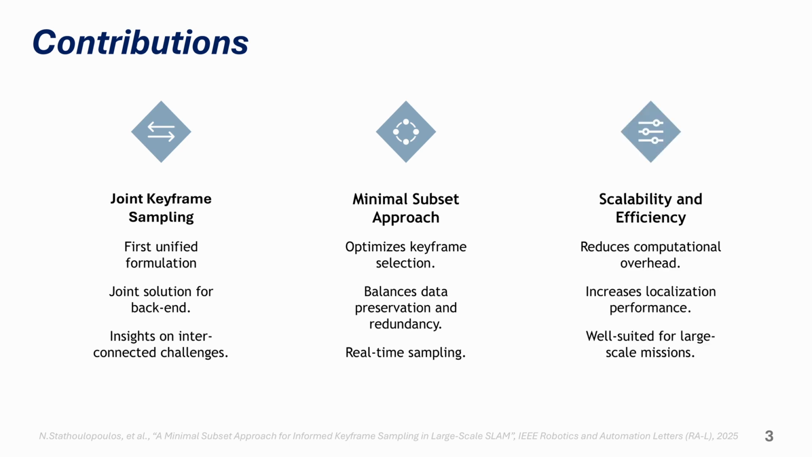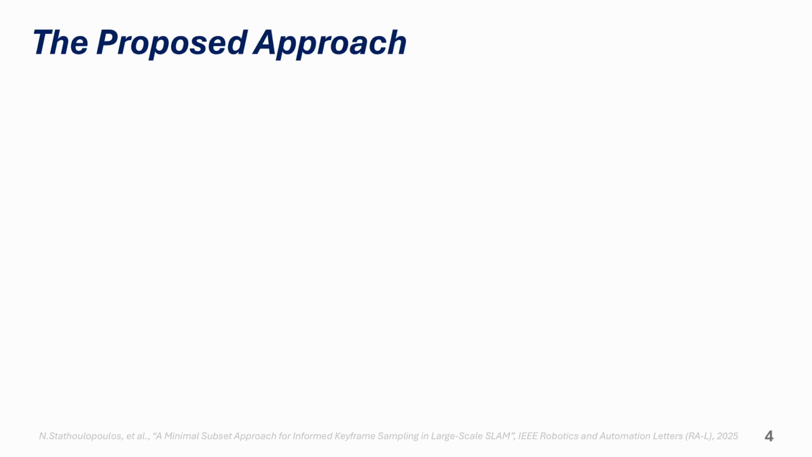Through our results, we demonstrate that MSA enhances scalability and efficiency by reducing computational demands. It consistently achieves lower false positive rates in place recognition and superior absolute trajectory error, ATE, and relative pose error, RPE, in metric localization across diverse environments without manual parameter tuning. By minimizing loop closure query time, memory usage, and the overall time required for pose graph optimization, MSA is well suited for large-scale missions. The first part of our approach is redundancy minimization.